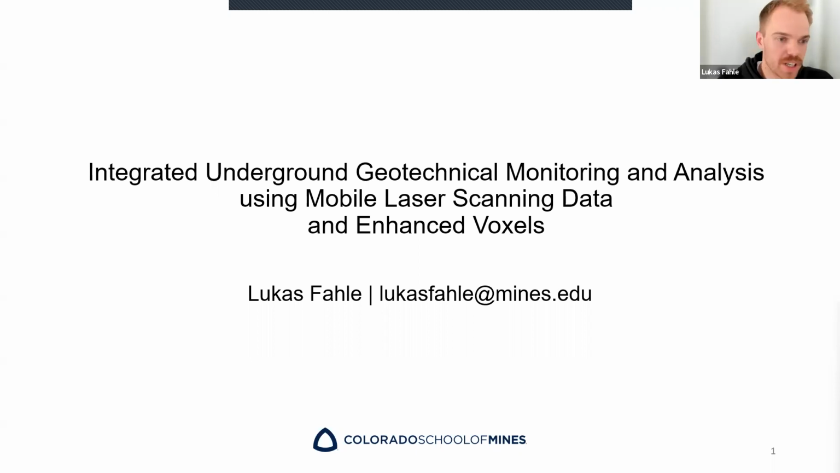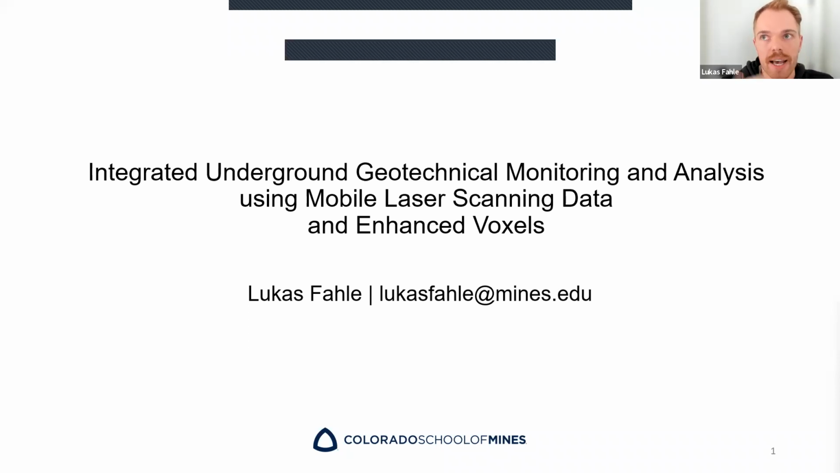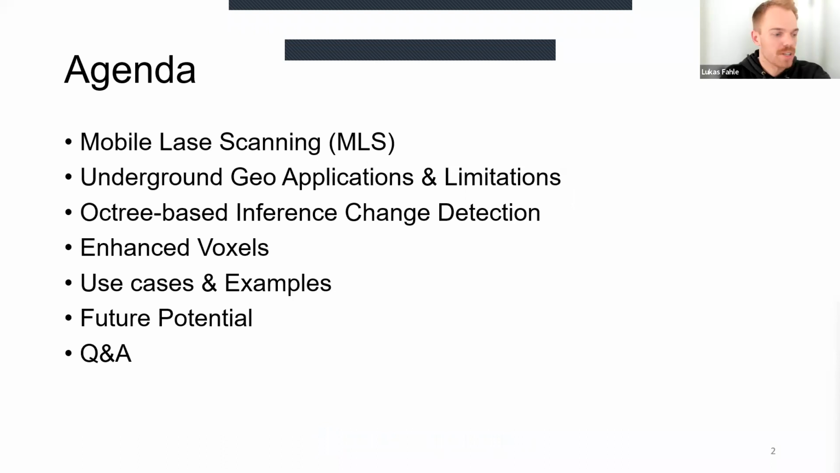So what I'm going to talk about today is basically expanding a framework that we built that is used for using mobile lidar data for underground geotechnical monitoring, and expanding on that framework by enhancing voxels. And I will get into what that specifically means. So here's a quick agenda.